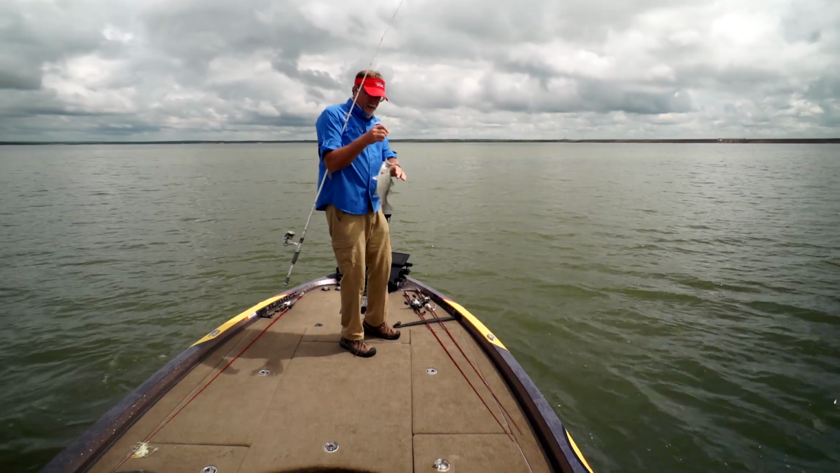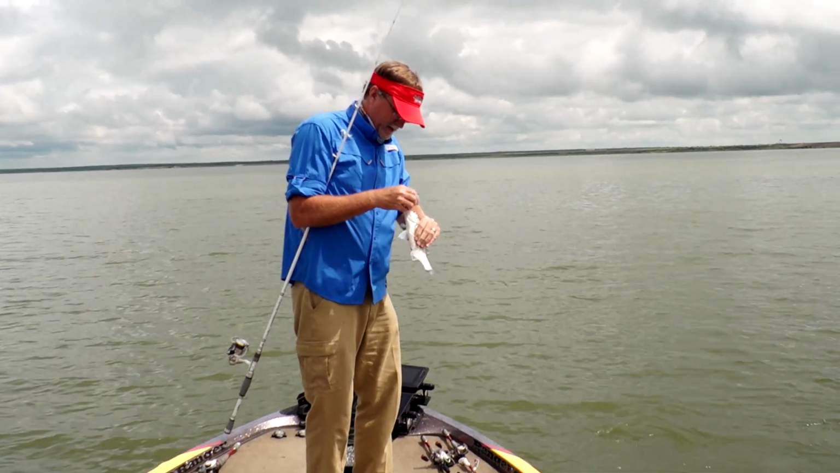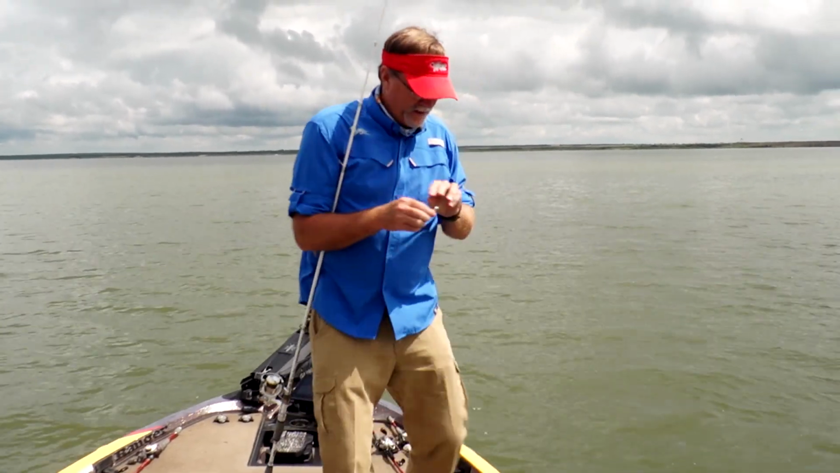Anchor lock right there. Bass, crappie, white bass, walleye. I think this jig will pretty much cover all the bases. That head is going to be pretty unique.